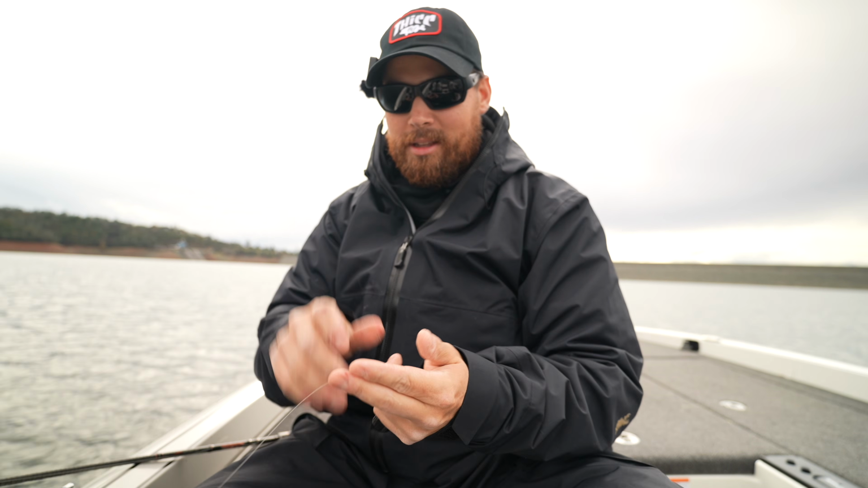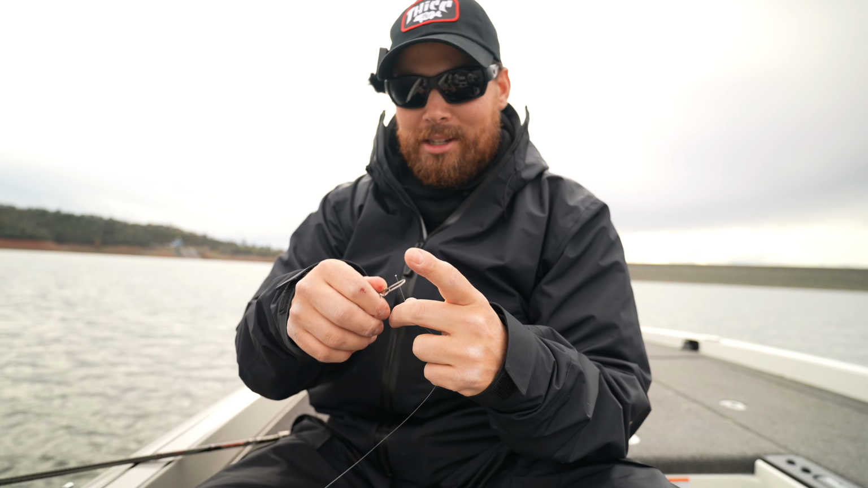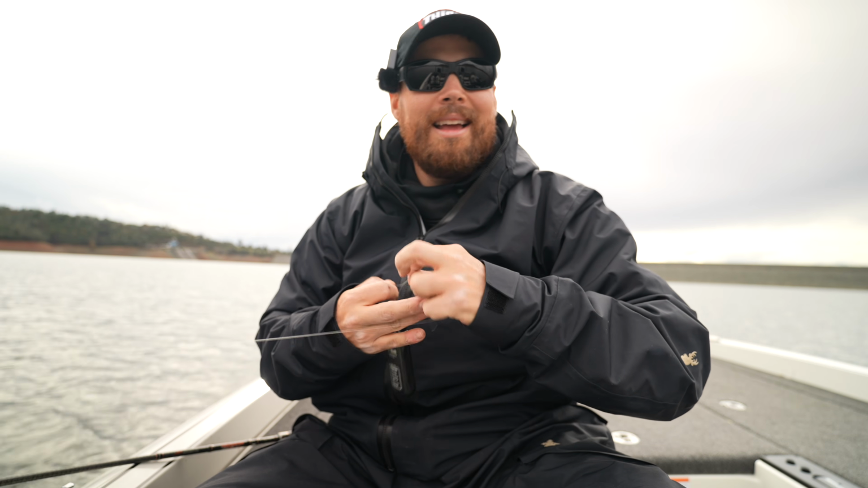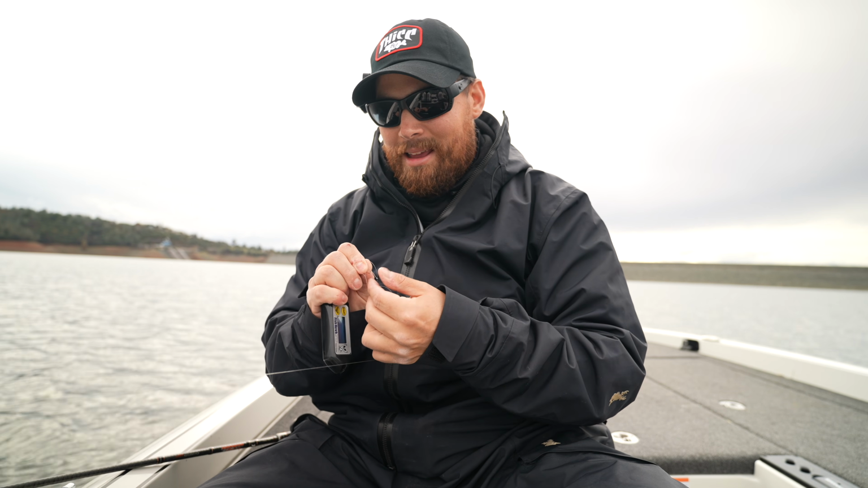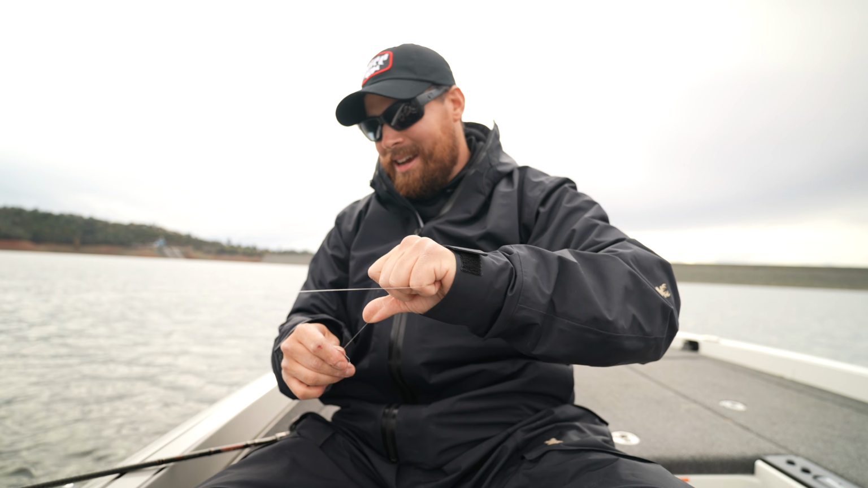Now we're just gonna hook this to one of these extra rods that I got. I'm gonna use a little heavier line just to make sure I don't break off. This is like 15 pound. I don't wanna lose this thing. If I remember right, it ain't cheap. Definitely not cheap, so I don't wanna lose it. And I doubt a fish is gonna bite it. So we're just gonna tie this on real quick.